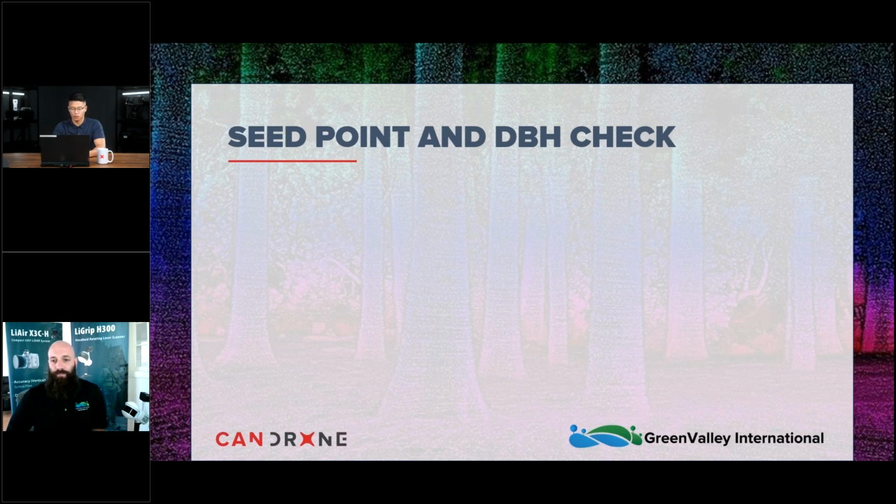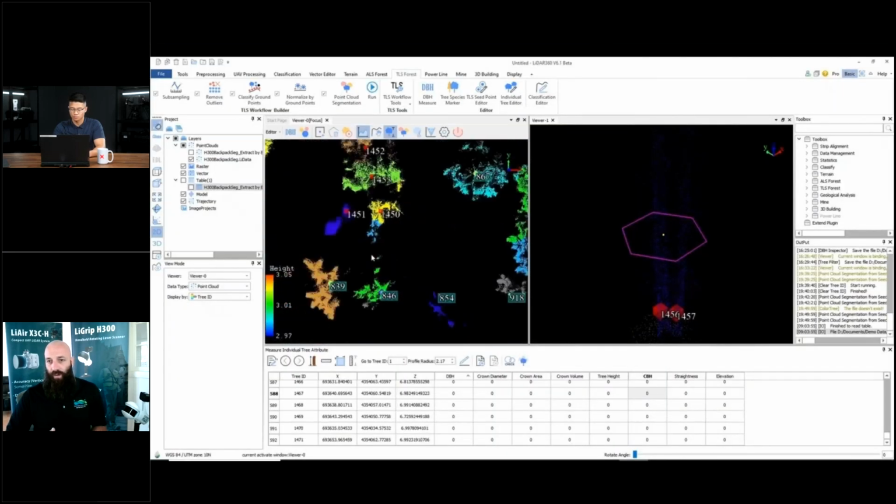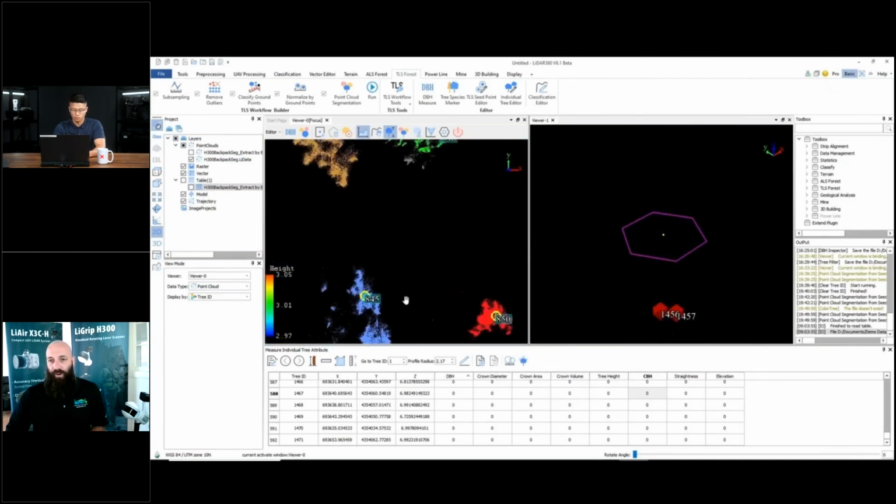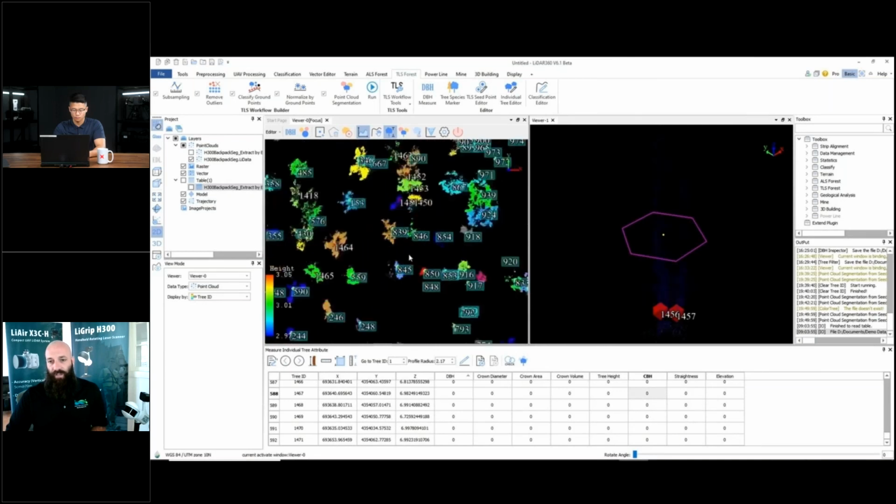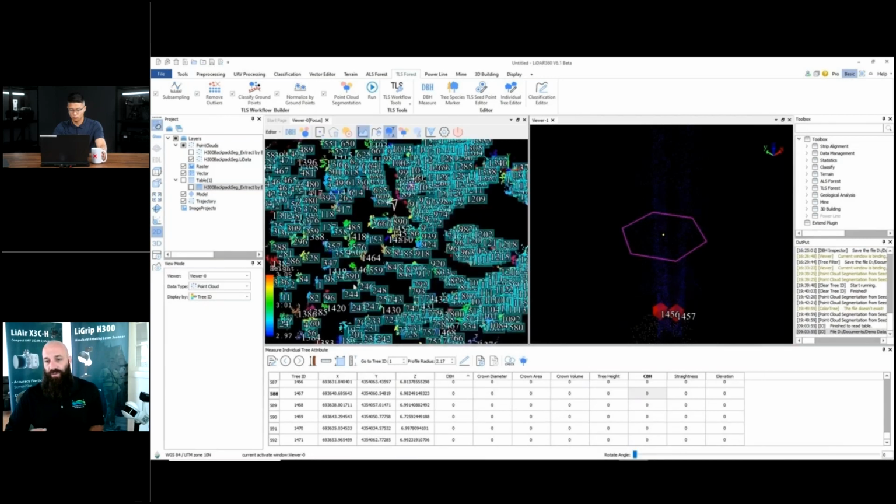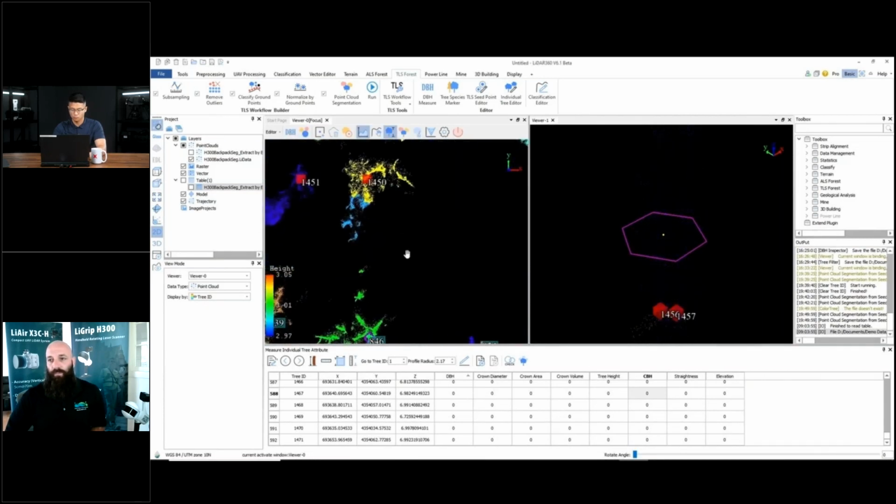Yeah, absolutely. Okay, seed point and DBH check. So as mentioned, there is the automated and also manual DBH measurements. You're able to go within the software and physically check those DBH post the batch extraction. This will allow you to know whether or not your confidence level was accurate and that your DBH is accurate and that it aligns with your seed points.